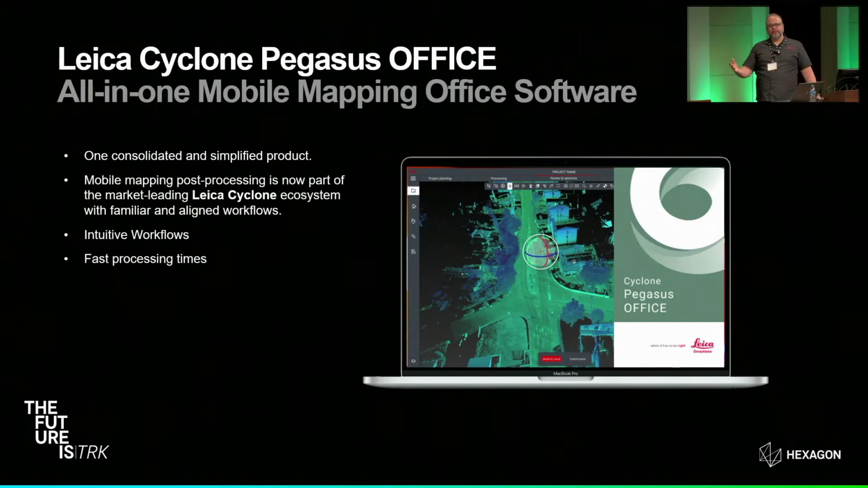When you're done with your collection, if you've gone the RTK route, or if you want to post-process, if you want to improve the relative accuracy of multiple passes, if you want to export different file formats, it's all done via Leica Cyclone Pegasus Office. So we're migrating the Pegasus family of products into the Cyclone family of products. And this is a good thing because it offers a very intuitive, very simple, straightforward way to work with your data that a lot of folks are already accustomed to.